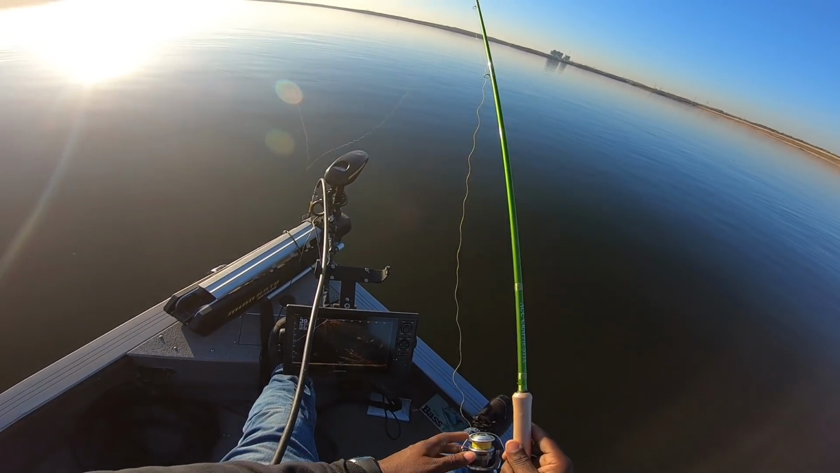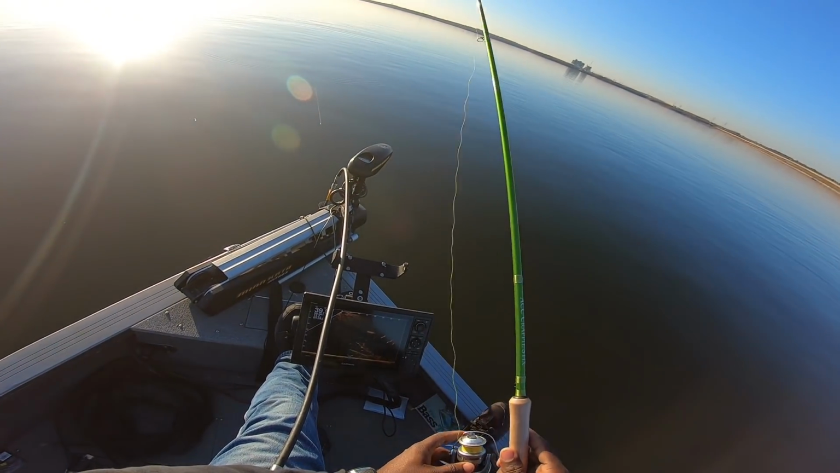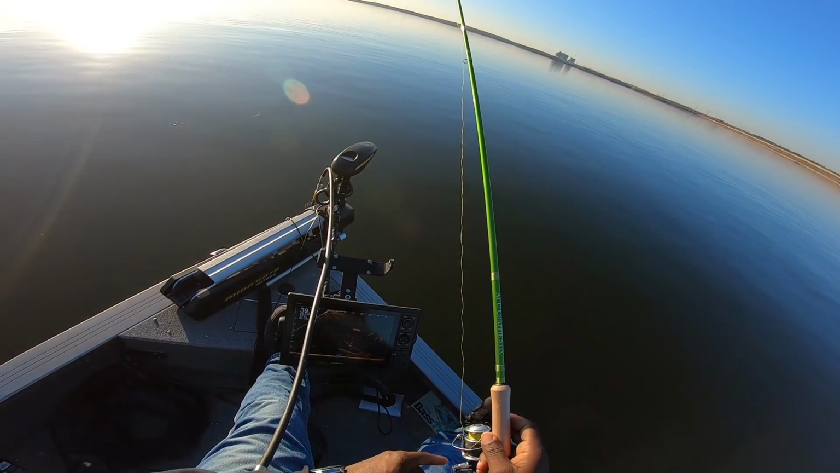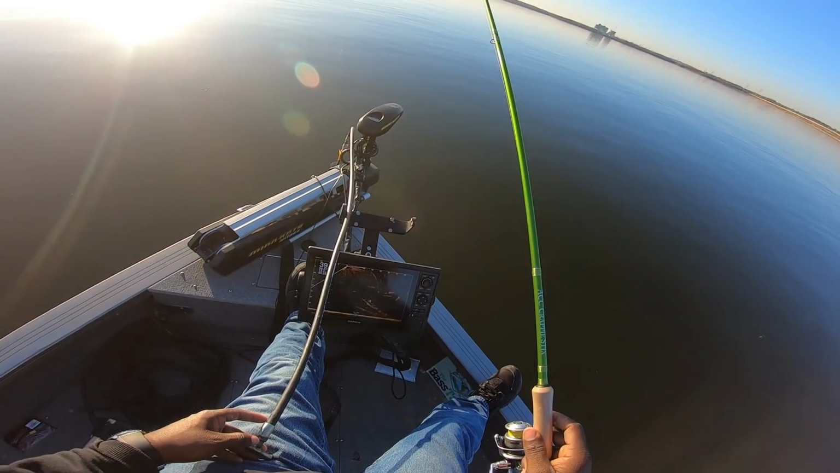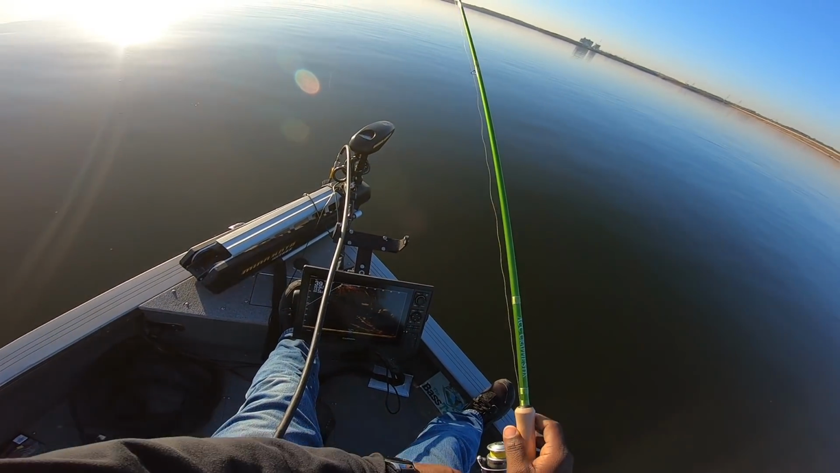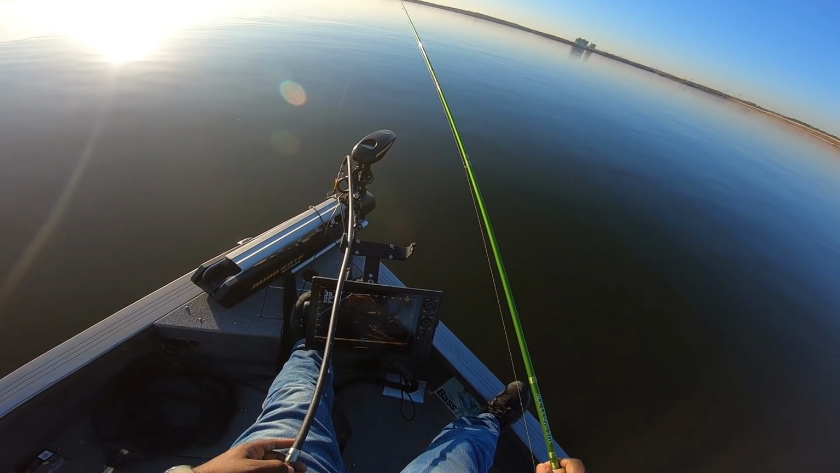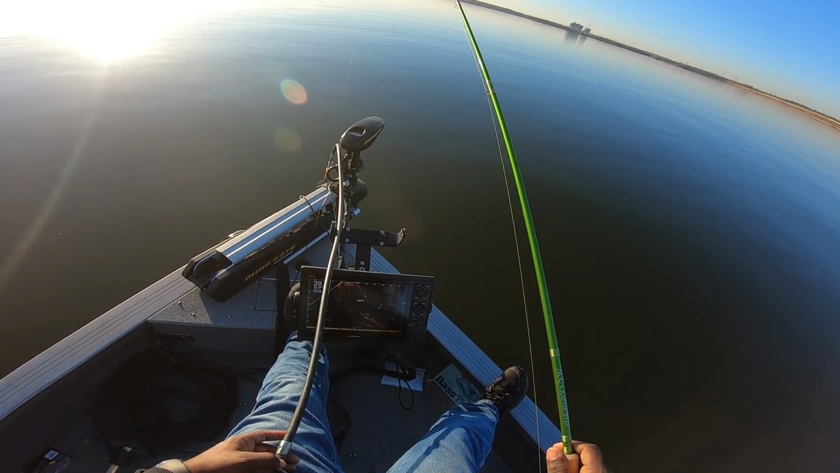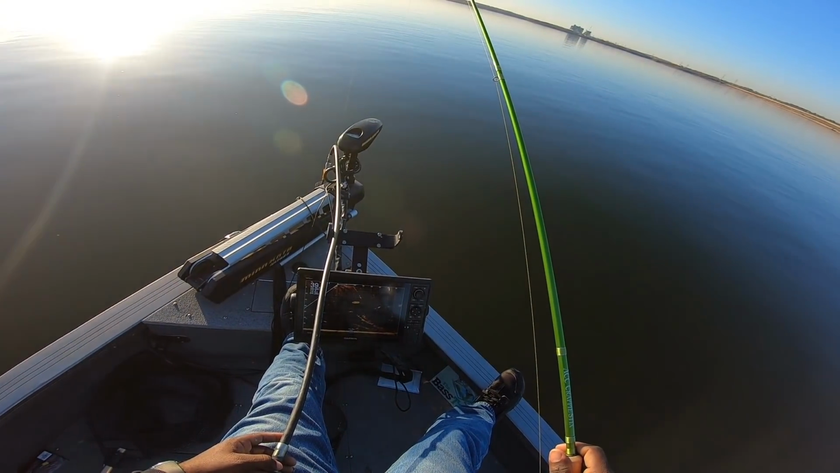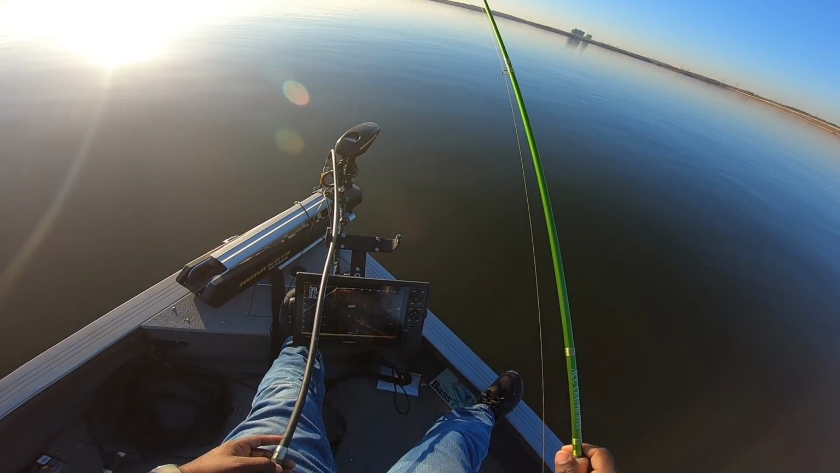All right, I just pitched way past those fish, man. I mean way past, and I'm gonna bring it back into them. I don't know if y'all can see that down there. We're gonna bring it back into them and just see if we can pop one of these fish off their perch. Let's see. There's one coming to look now. Baby, it's a small one.